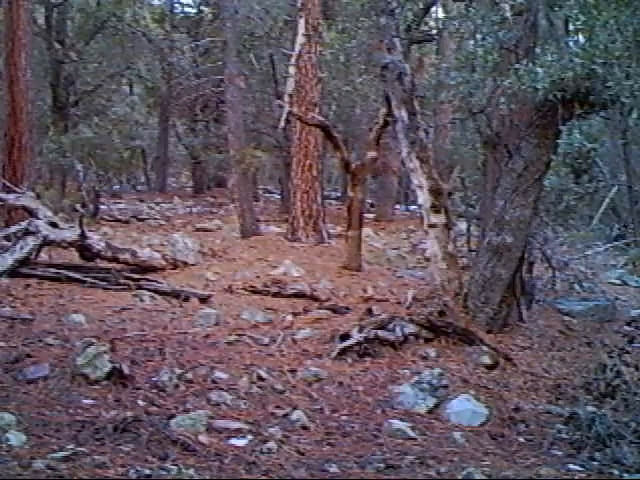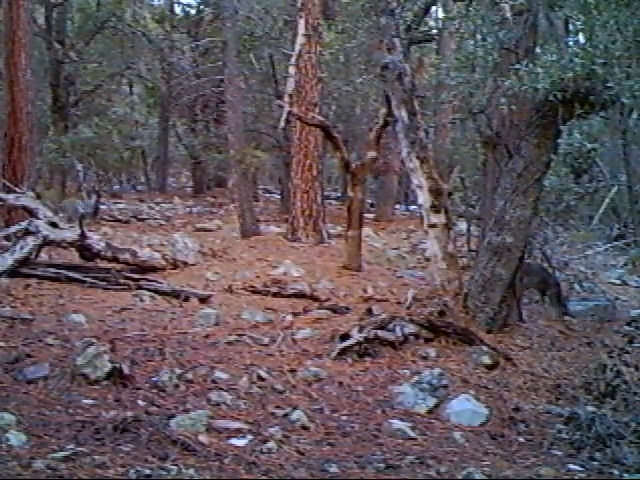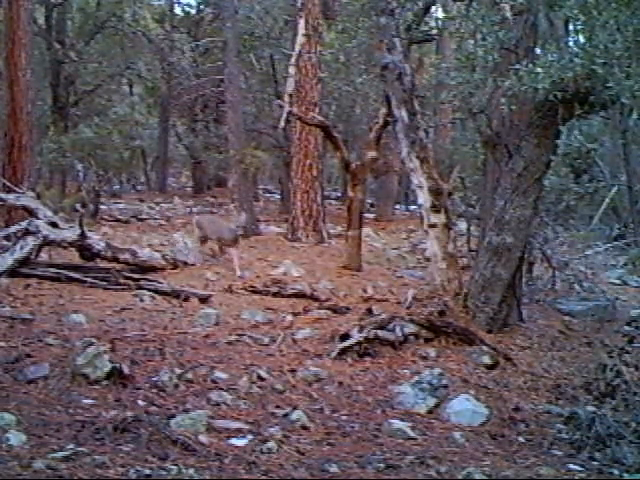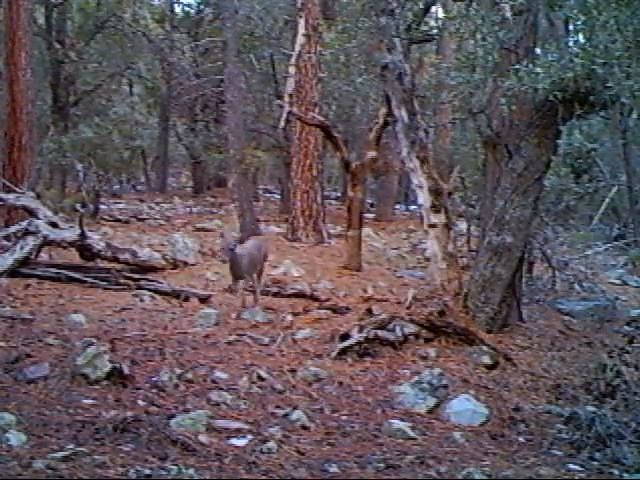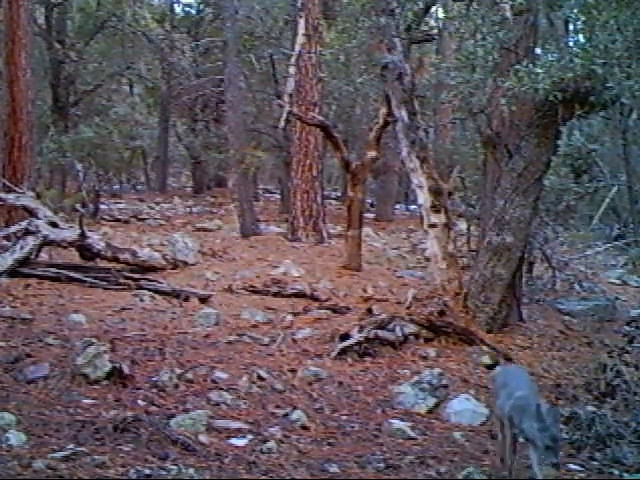On day 18, we have animals again, more deer. They're grazing the area. They seem to be very at ease and very relaxed, so there's probably nothing, no predators around or anything like that. Later on, we get another shot of them moving out of the frames.